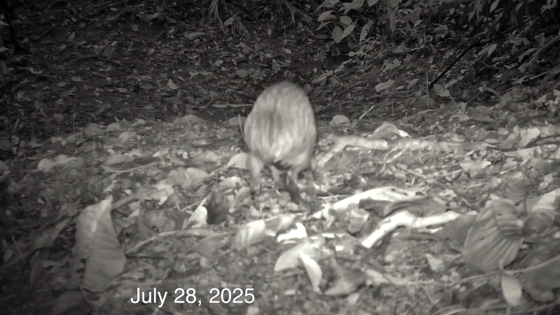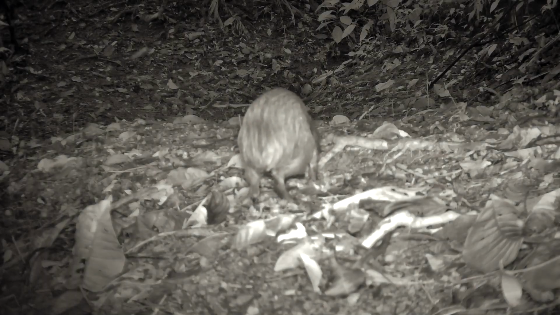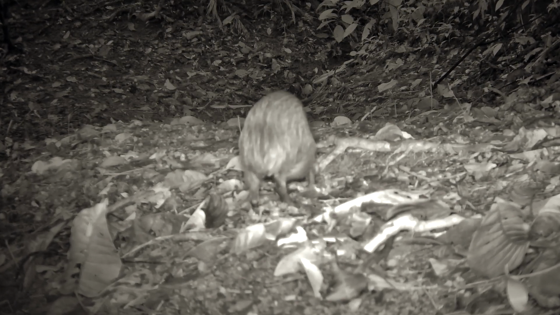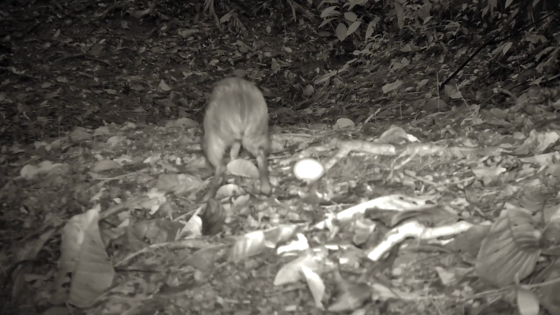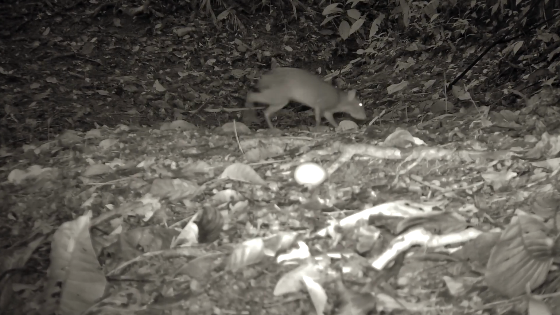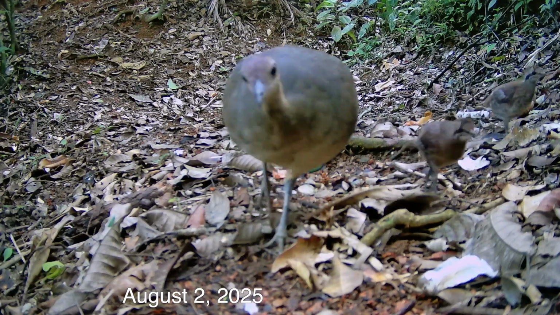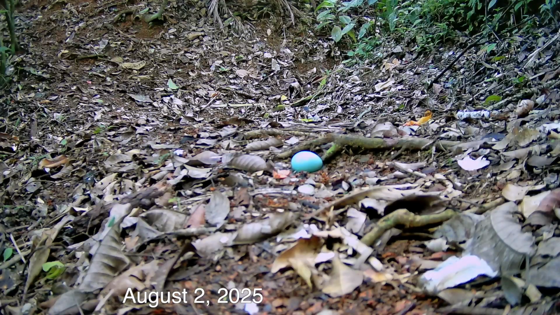But the egg was just too big and hard for this presumed vegetarian to crack. As our time was running out, a Great Tinamou with chicks visited the egg. They did nothing but stroll on by.